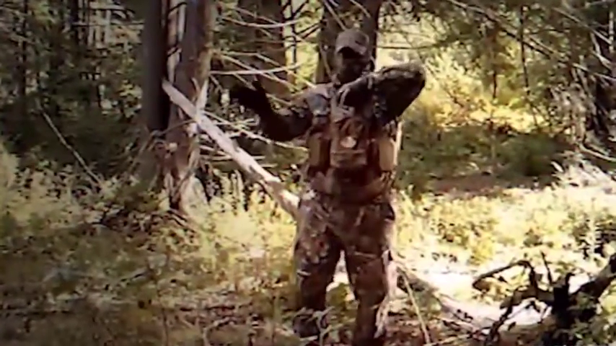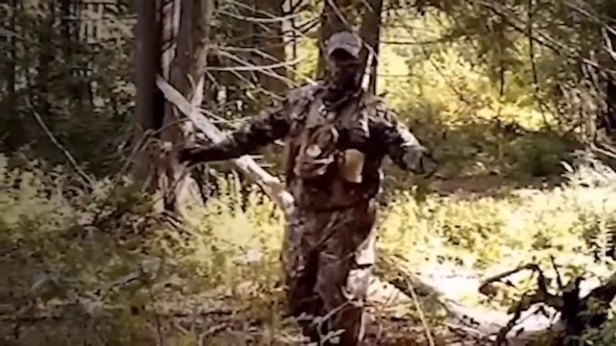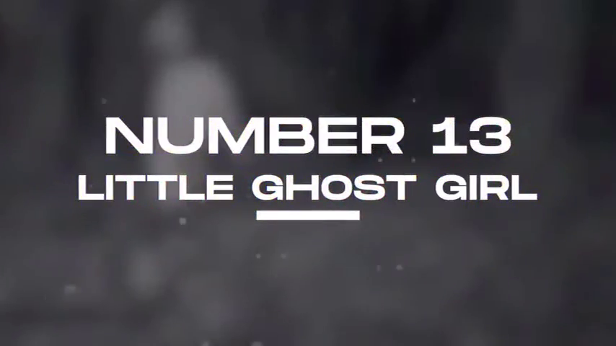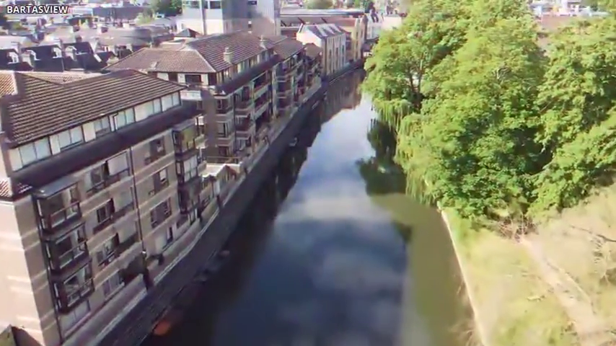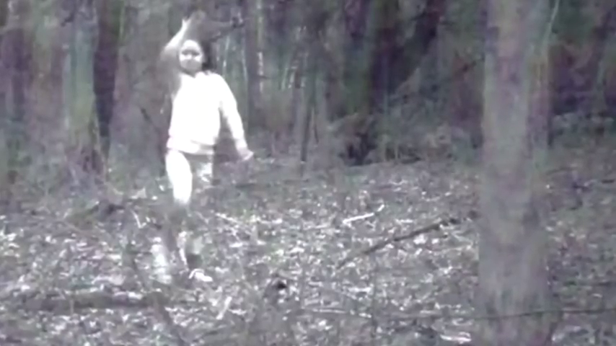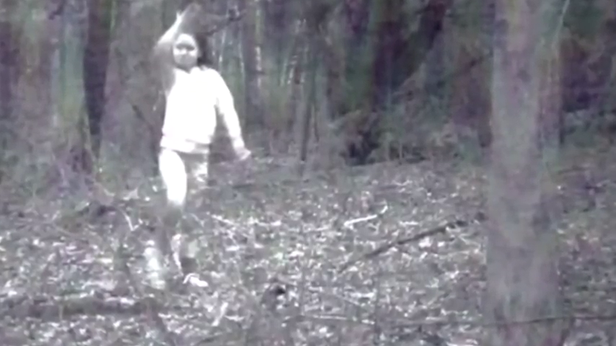This guy must be aware of all the benefits of dance, so he decided to stage a performance for the camera in the wild. Number 13. Little Ghost Girl. The small city of Cambridge, located in the state of New York, is where this footage of a little girl was made in the depths of the forest. She has a grumpy expression on her face.